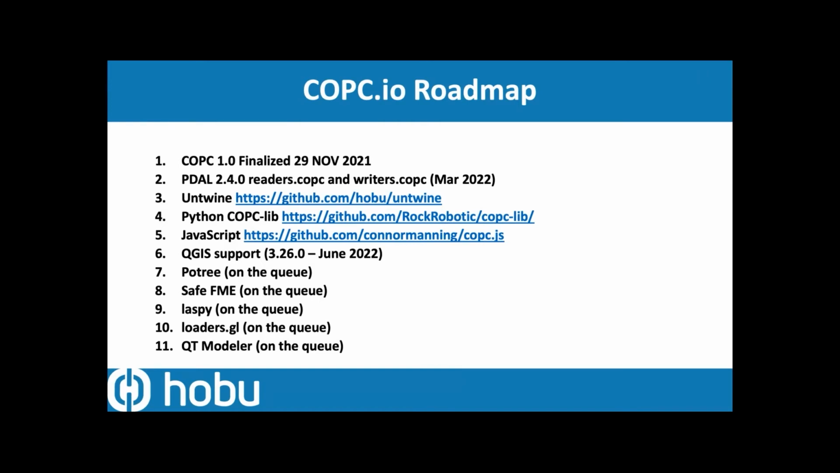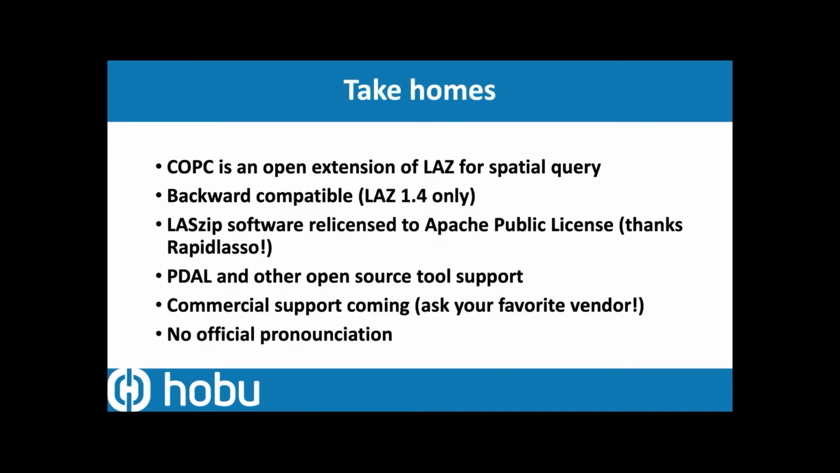The Lutra team has QGIS support for COPC available in the nightlies if you are willing to hack and slash to get that to work, to be released here in June of 2022. And then some of these other projects all have this at least on their radar or on their queue, right? So they're certainly taking a hard look at what's available and seeing what's going to happen with industry support and who's starting to pick it up.